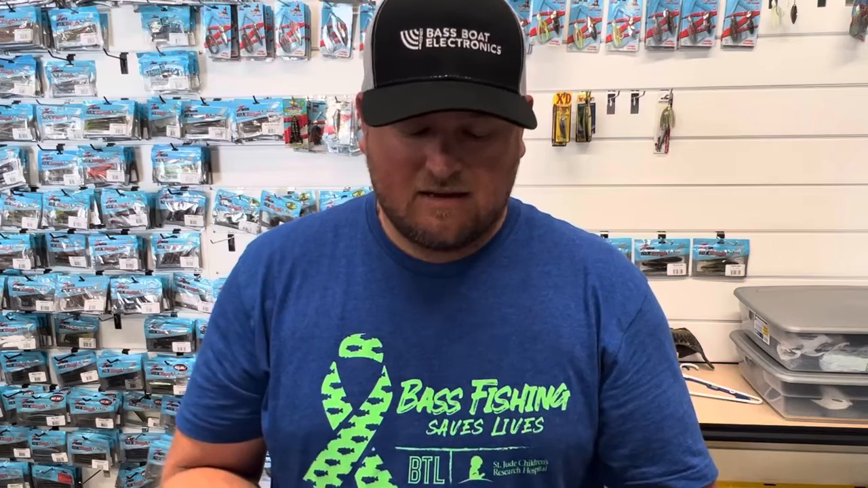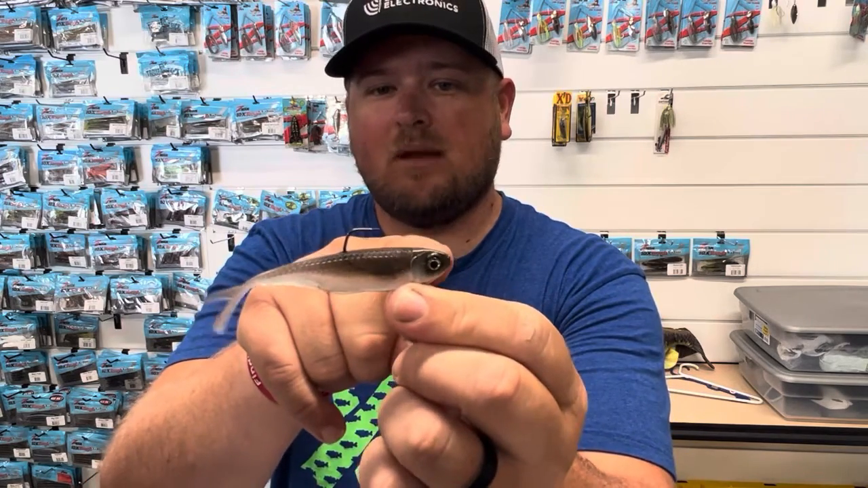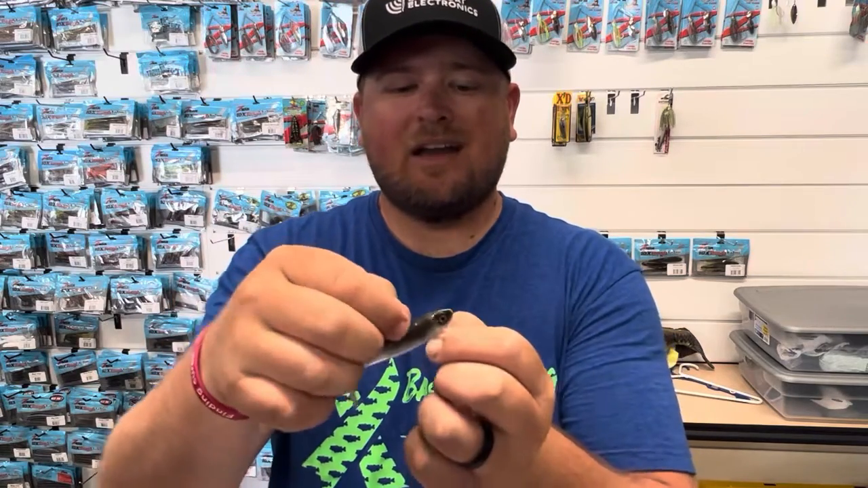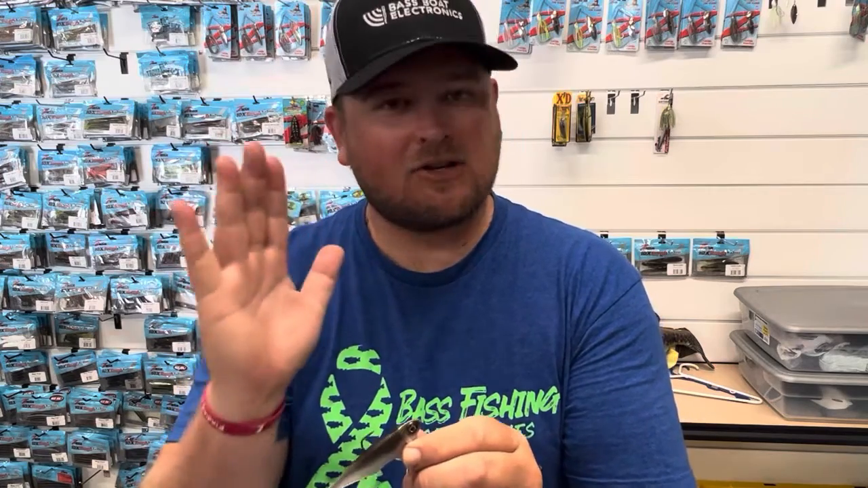The next thing that I thought was just such a cool design feature is that one of the issues people have with a jig head minnow is that the line tie being on the top, sometimes your knot will be at an angle where you're not getting the right action out of that bait.